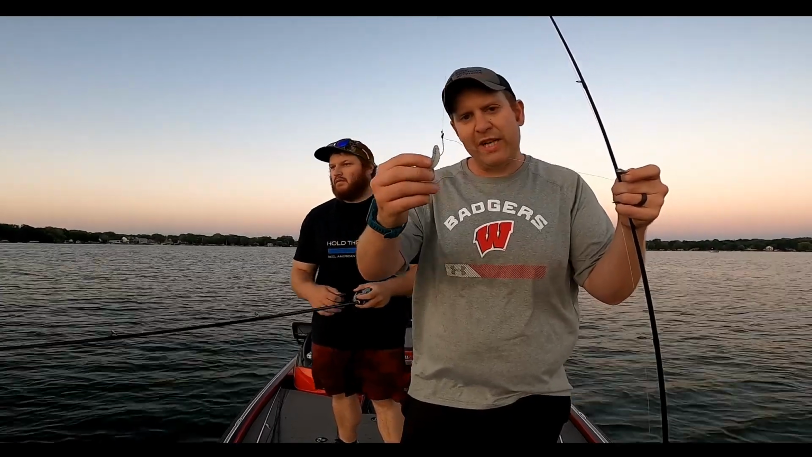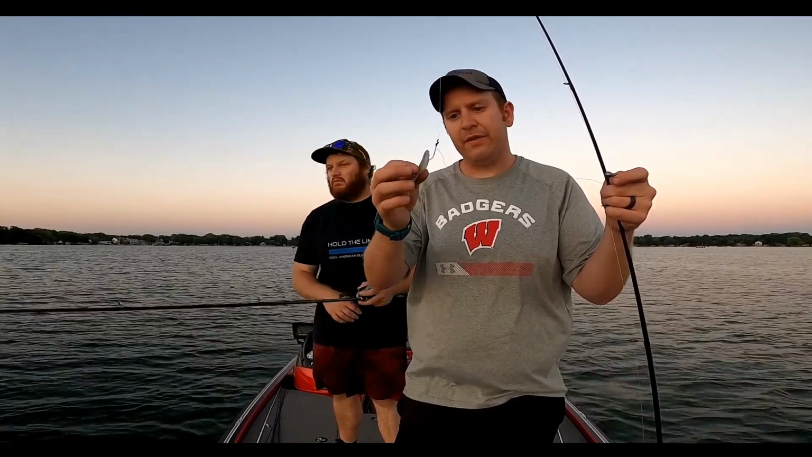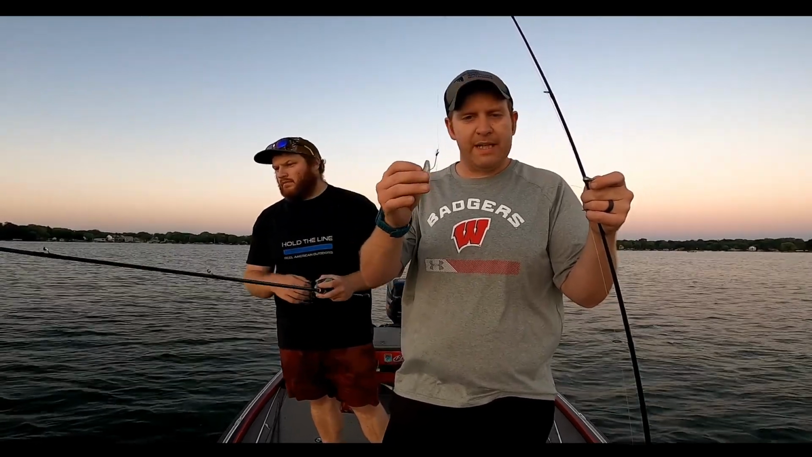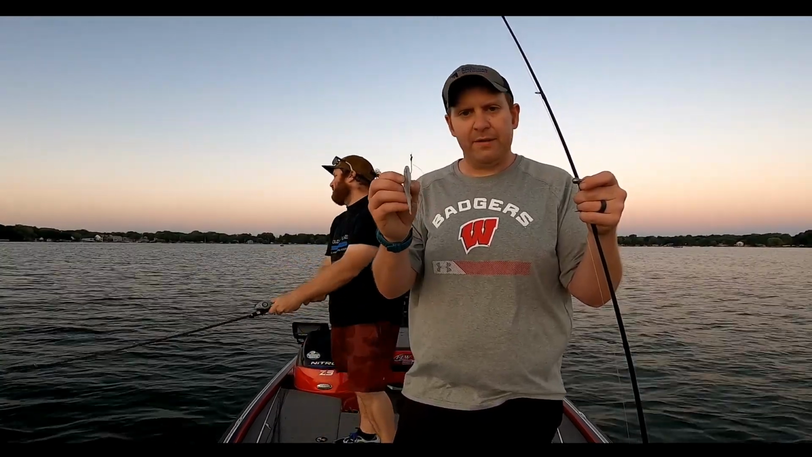You can use a spin shot if that's what you like, but this little Z2 has caught all the fish tonight, and it's caught a couple other fish already in previous weeks. I only got a little crack in it, but I think I'm going to retire it after tonight or when I lose it here. Not sponsored by Strike King, but they definitely make a really good soft plastic.